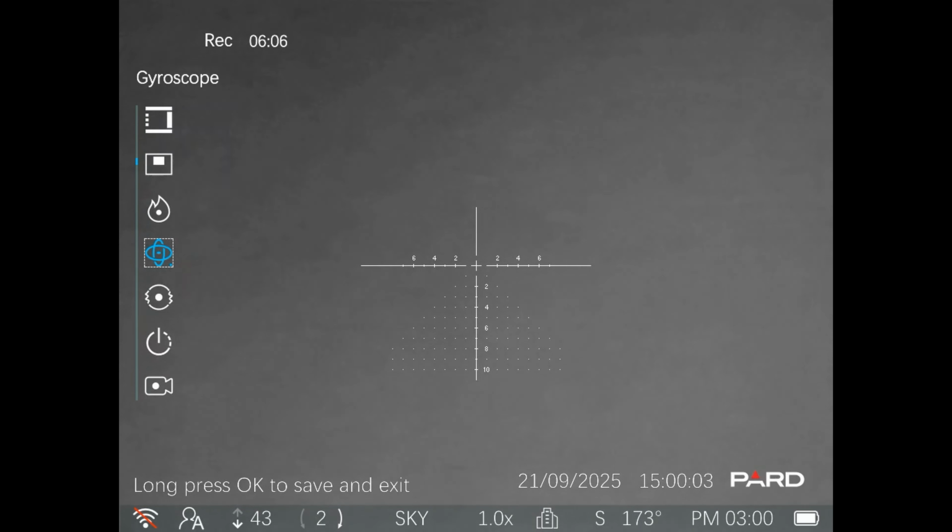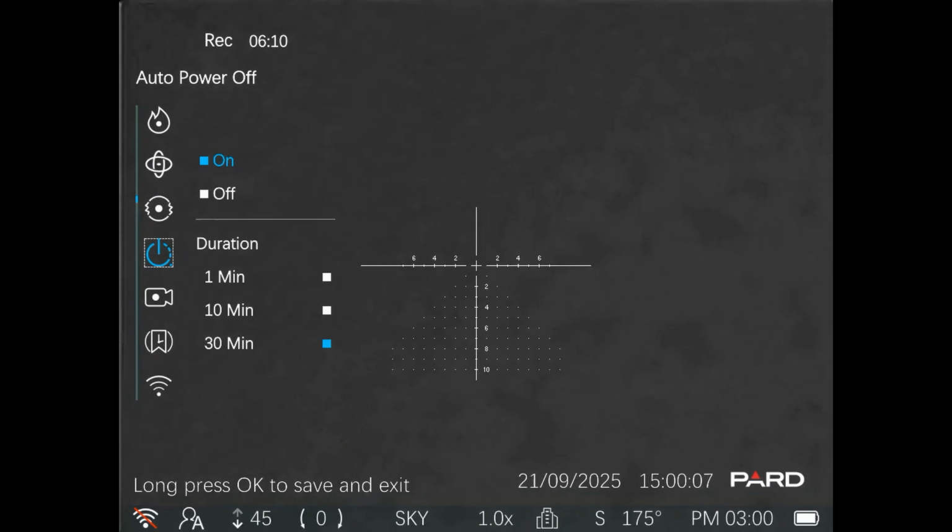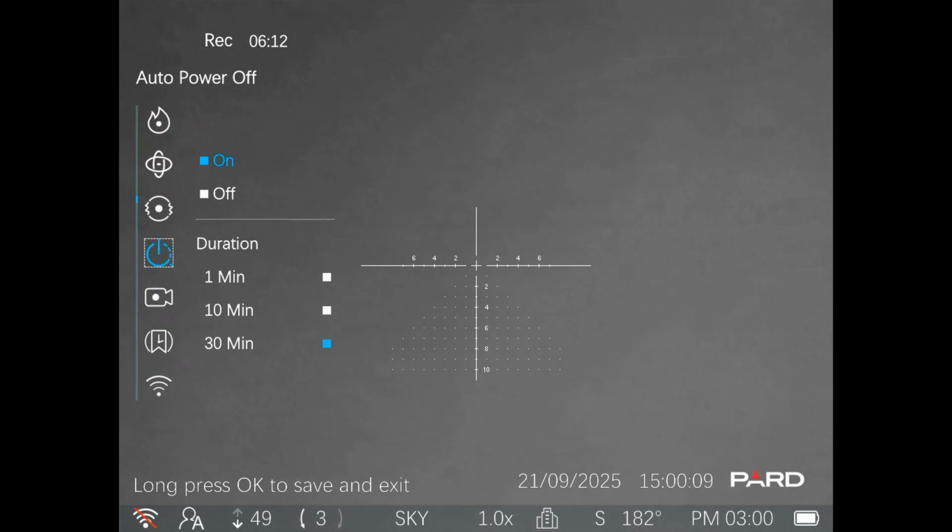Your auto power off menu, I've taken mine out to 30 minutes because if I'm walking around a farm or other such location doing pest control, I don't want this thing turning off on me all the time. So 1 minute and 10 minutes is definitely short. I would love to see an option to actually just customize that yourself, but they give you 3 options. I've put it out to 30.